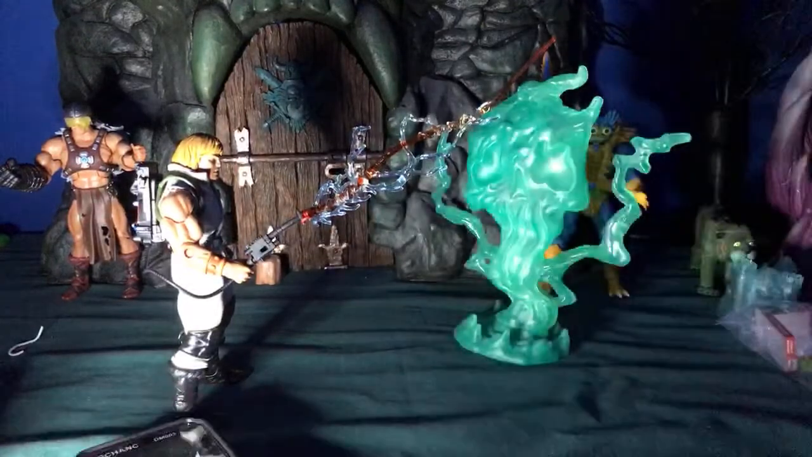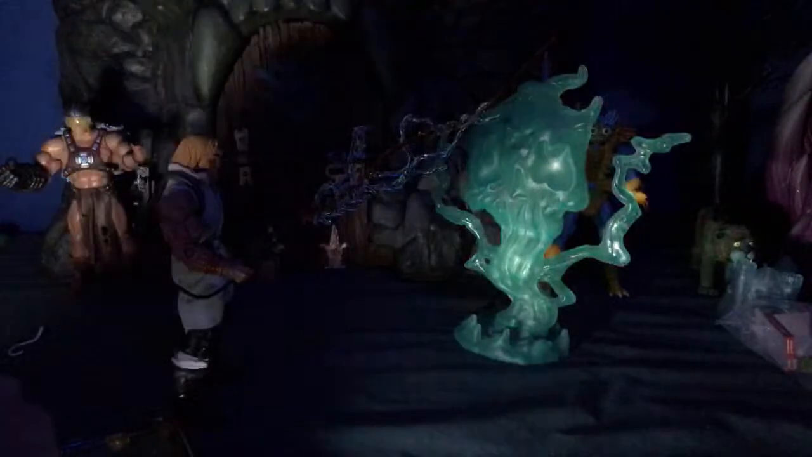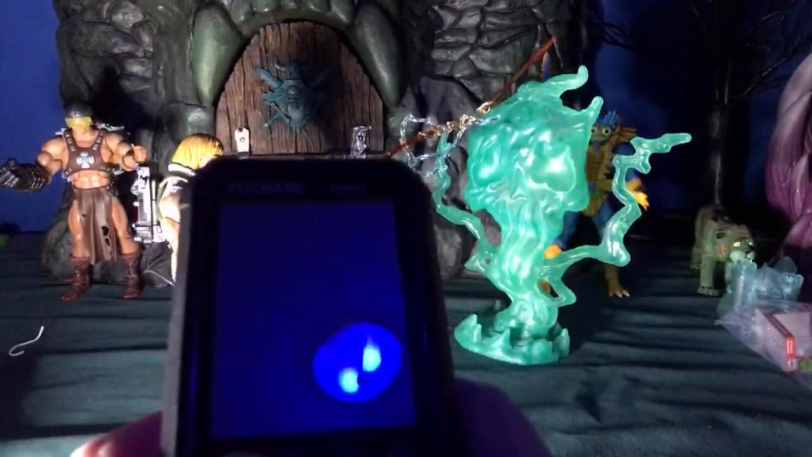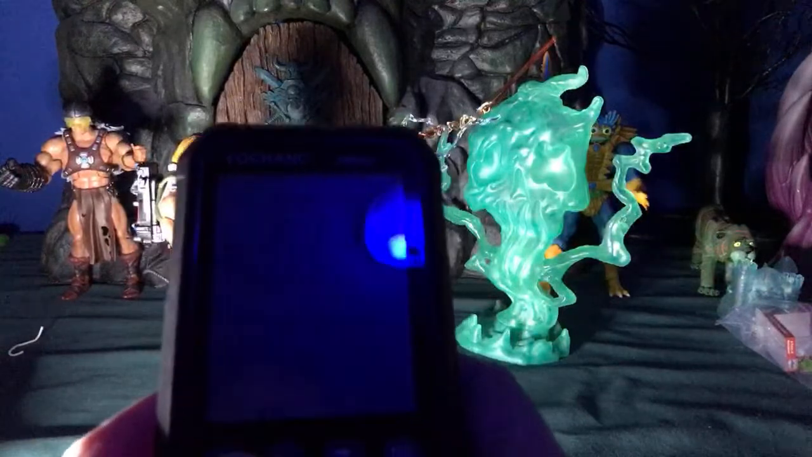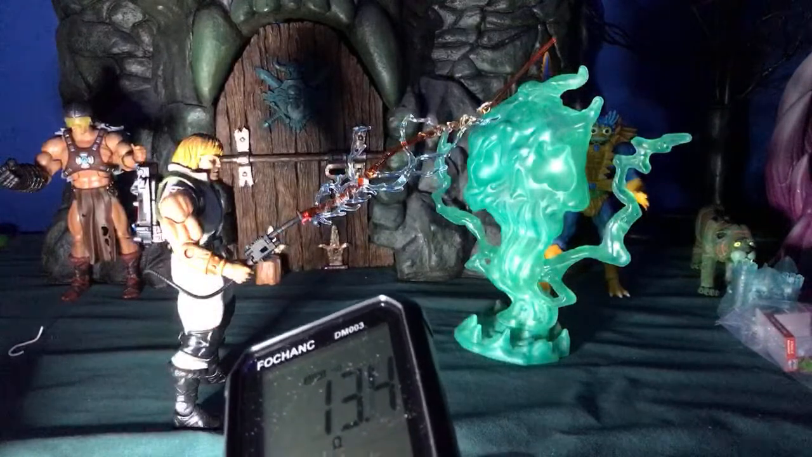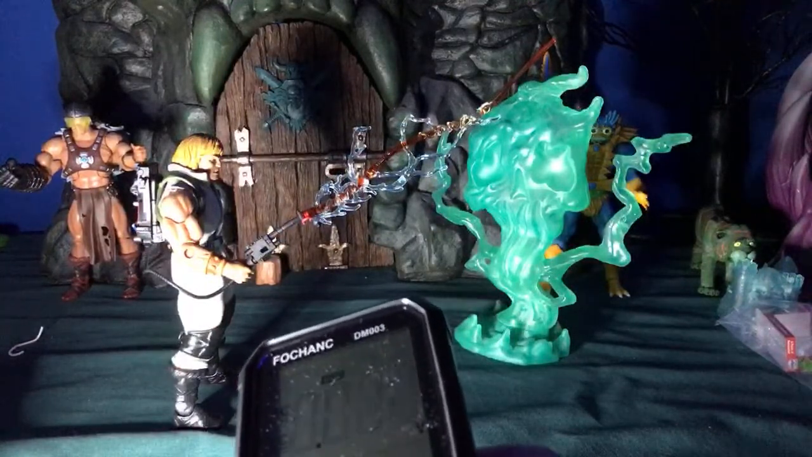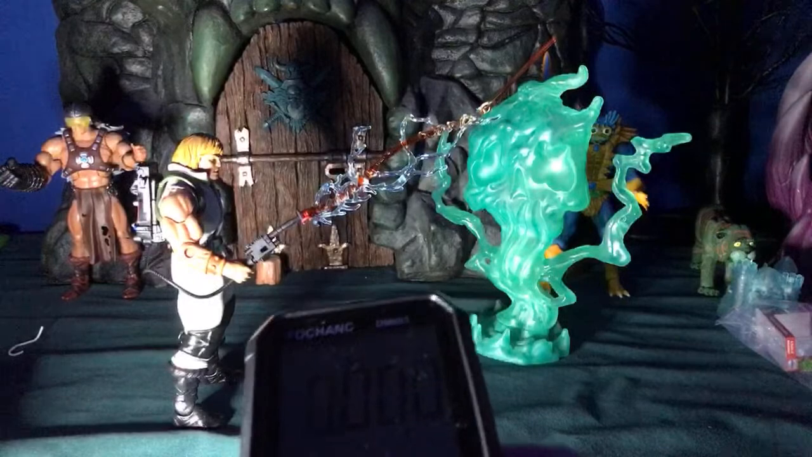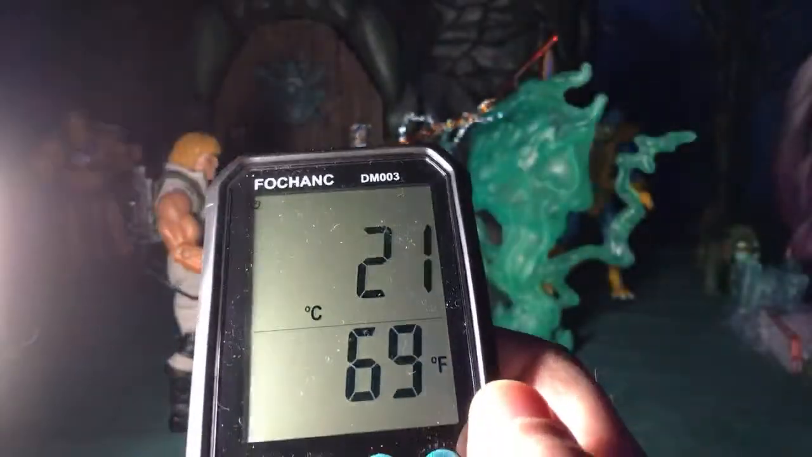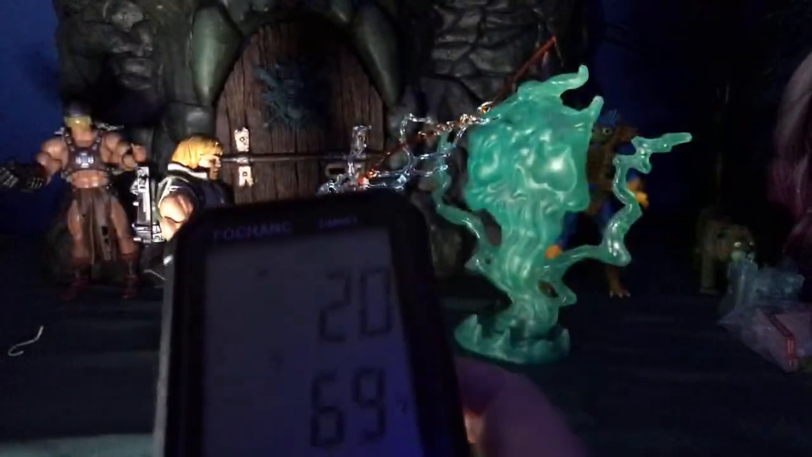So let's go ahead and check the ambient temperature. Turn on my multimeter. There we go. And we will select temperature mode. There we go. And there's some way to turn the light on so you can see the screen.